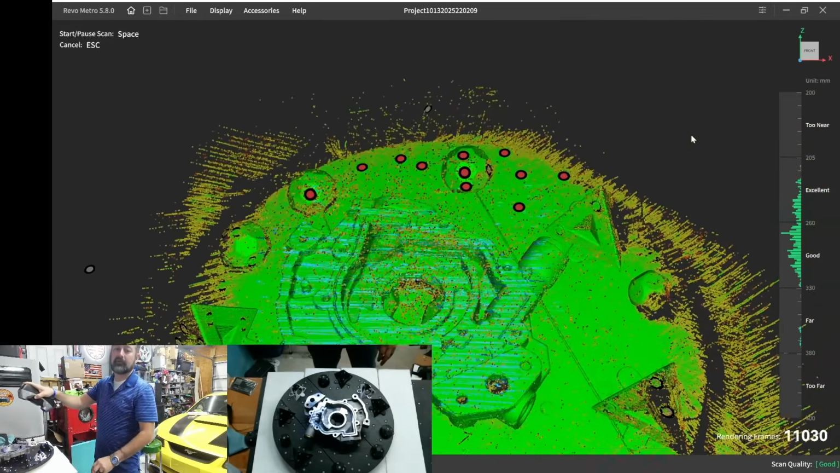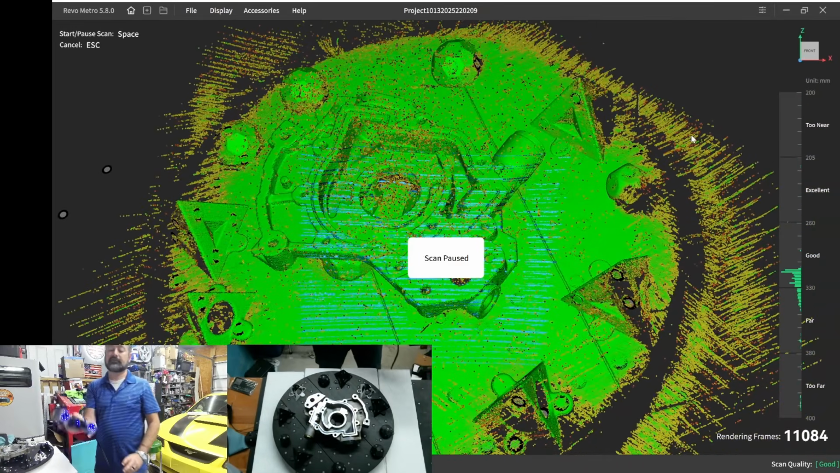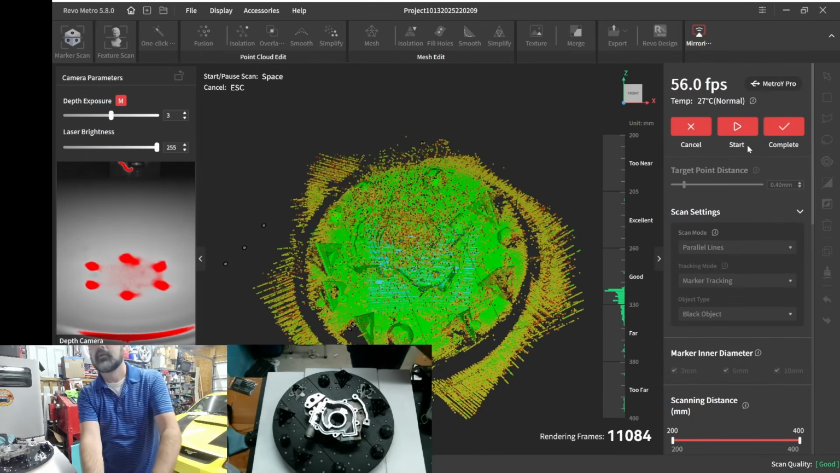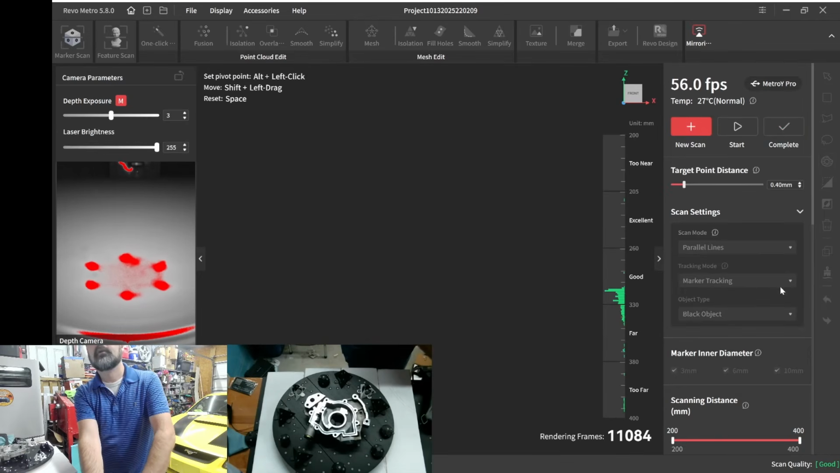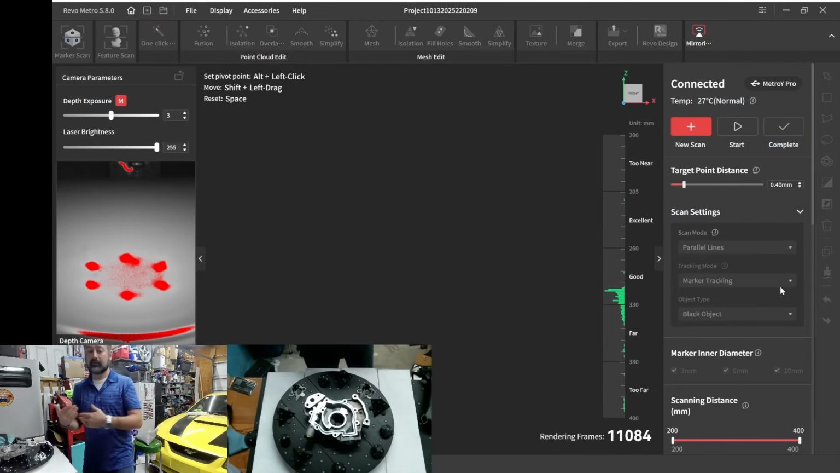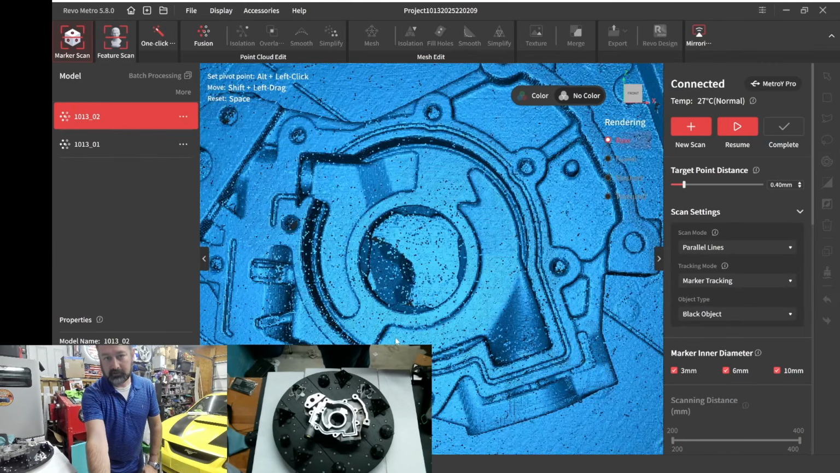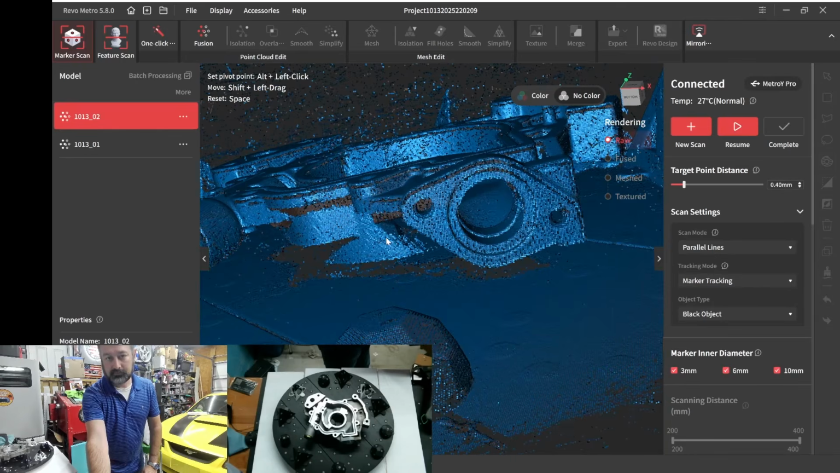All right, we're well over 10,000 frames. I'm going to go ahead and stop this. Make sure to exit out of your zoom. Now, I'm going to go to complete, but then I'm going to try to do something different. I'm going to go ahead and try to do single line mode. Okay, so yeah, we got a good bit.